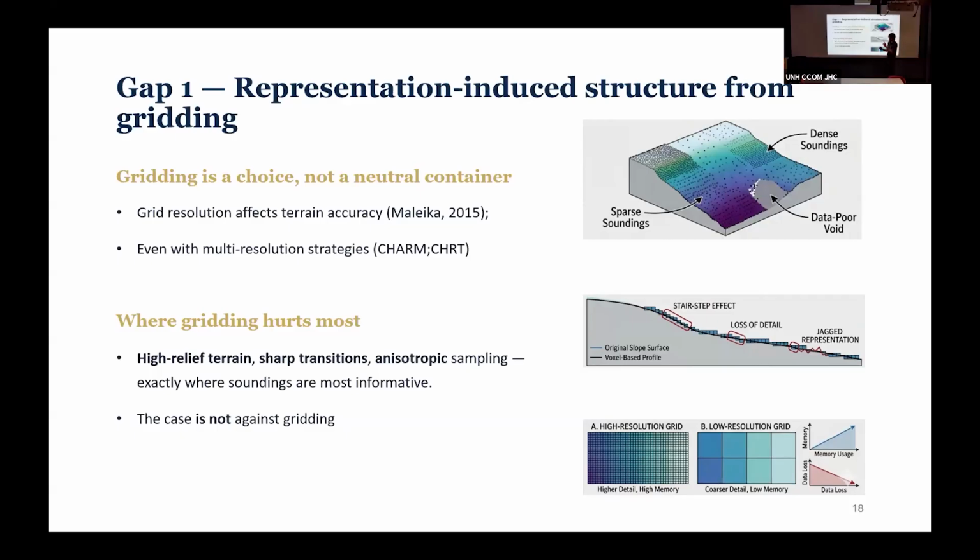And I just want to say that the case is not against gridding. I'm not saying gridding is bad. I'm saying gridding has limitations. And if we can find a way that works on those limitations, and maybe we don't have the processing power for it right now, it's a technology that we can show in the long run will be better than gridding. That's what I'm trying to do here.